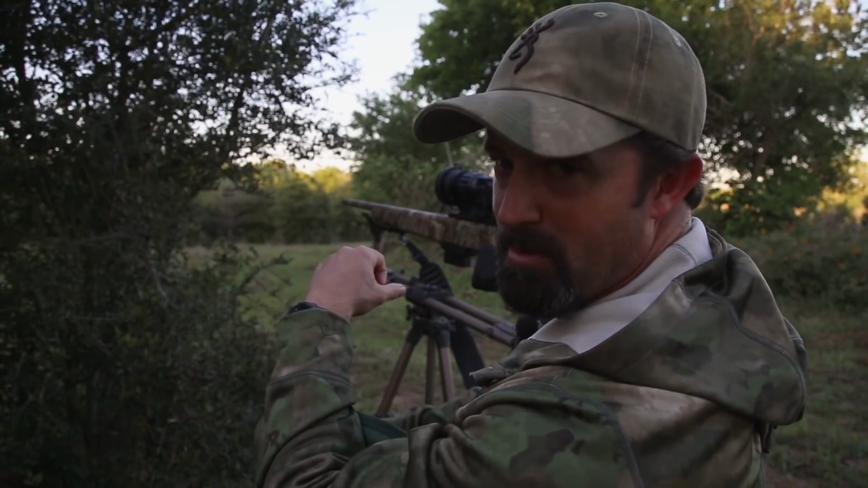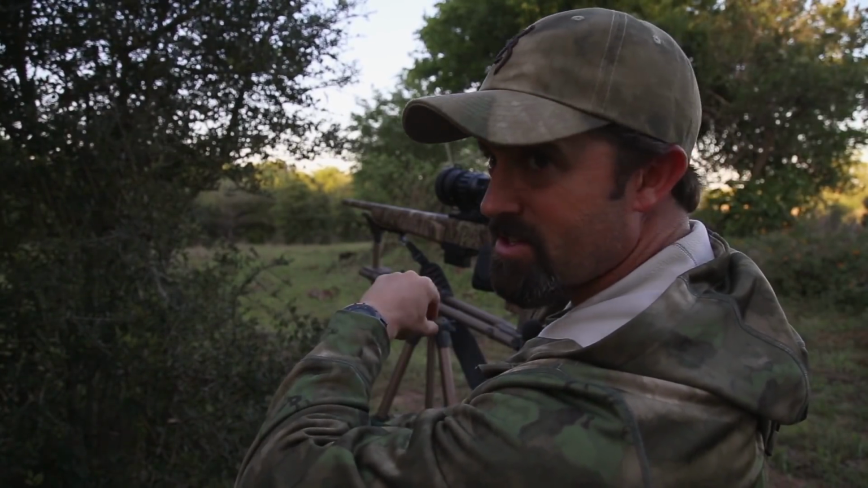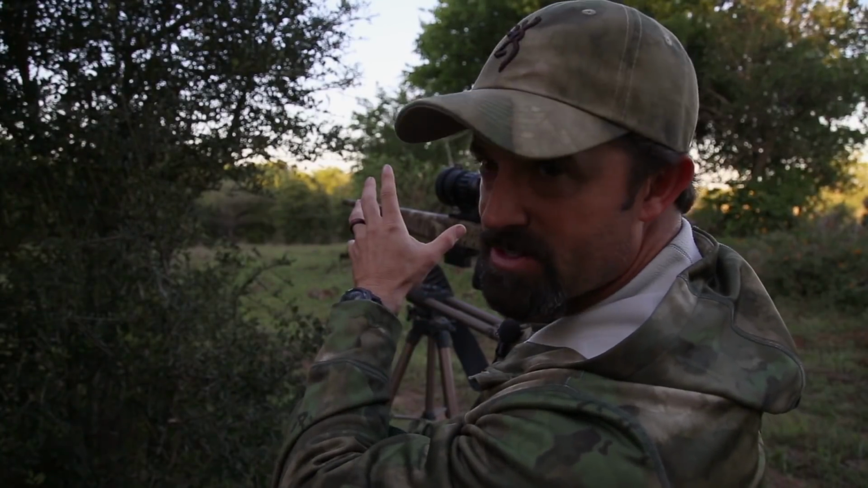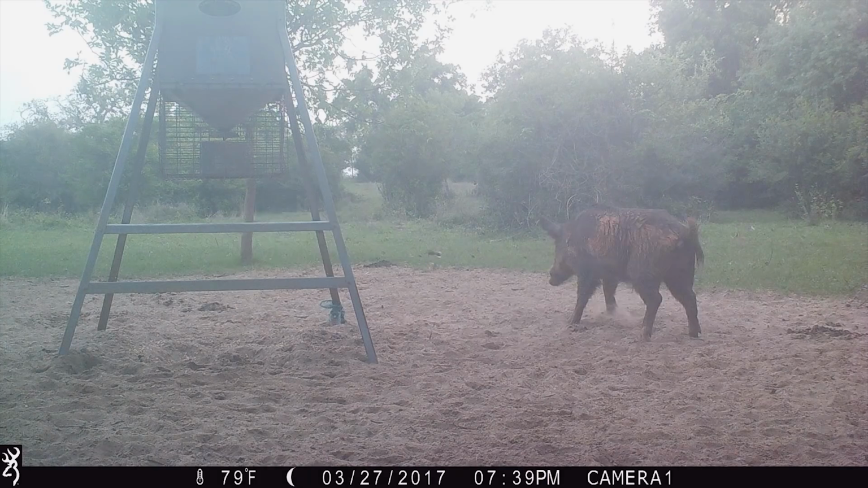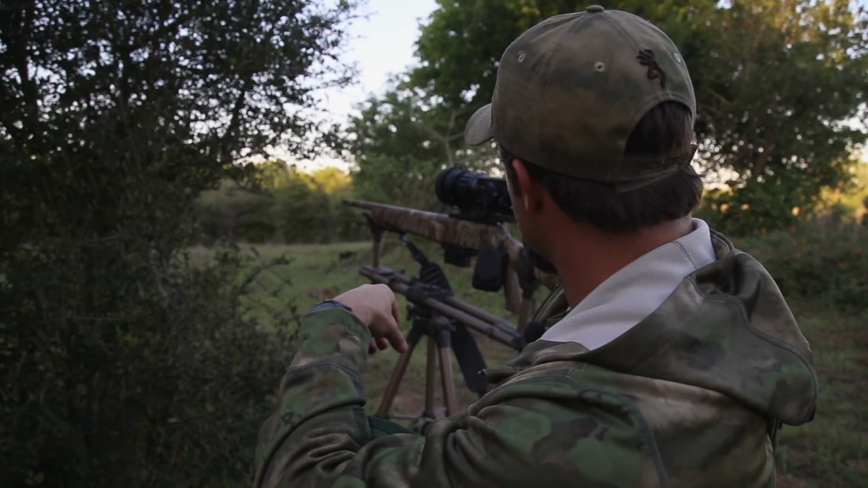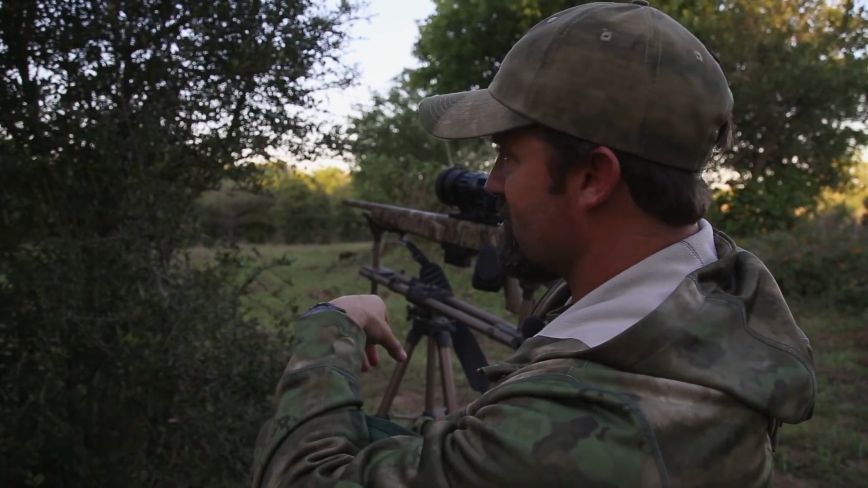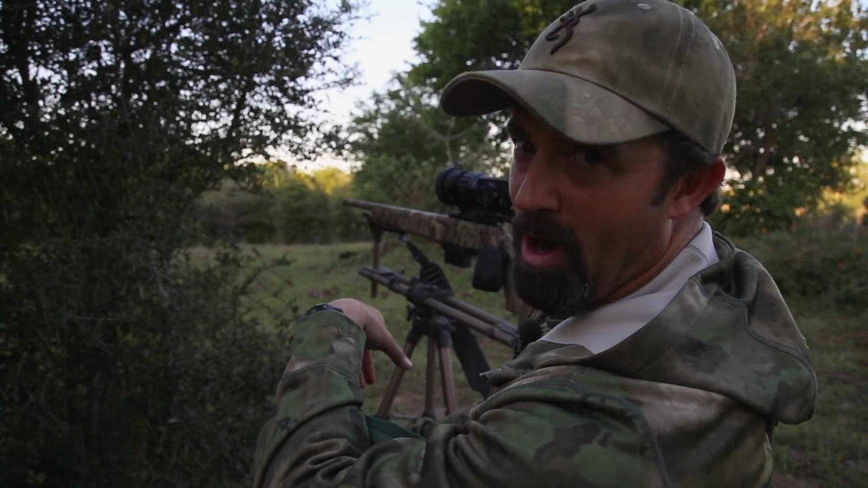It was a mad dash and a mad scramble, but we got here, in theory, in time to catch this hog. One lone boar that's been coming in around 7:30, and then a group of several hogs that's been coming in around 8 o'clock. So we'll shoot the first hog that comes in. I've got thermal imaging this year, which I didn't have last year. Even though it's daylight, it works just fine in the daylight. So it just allows us to hunt after dark, have a lot more options.